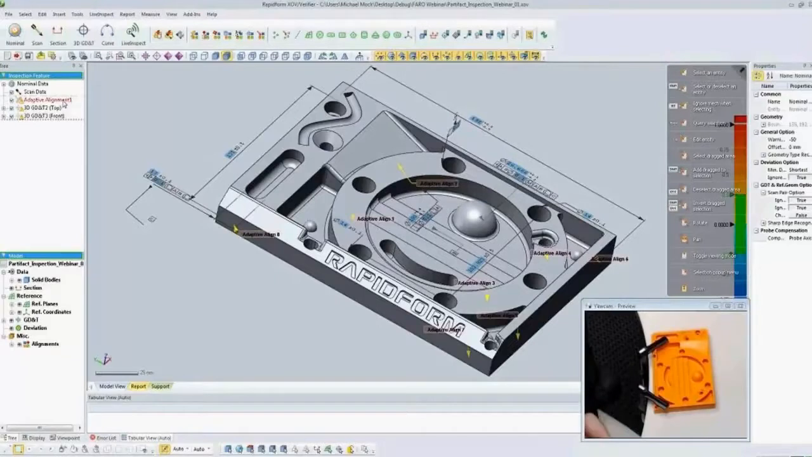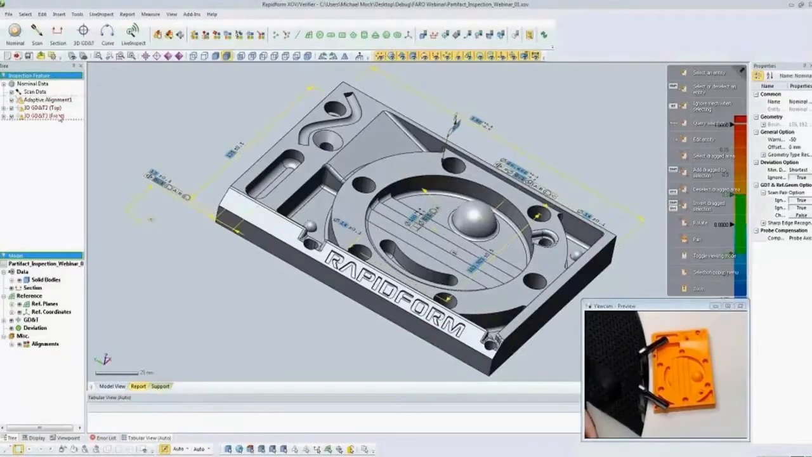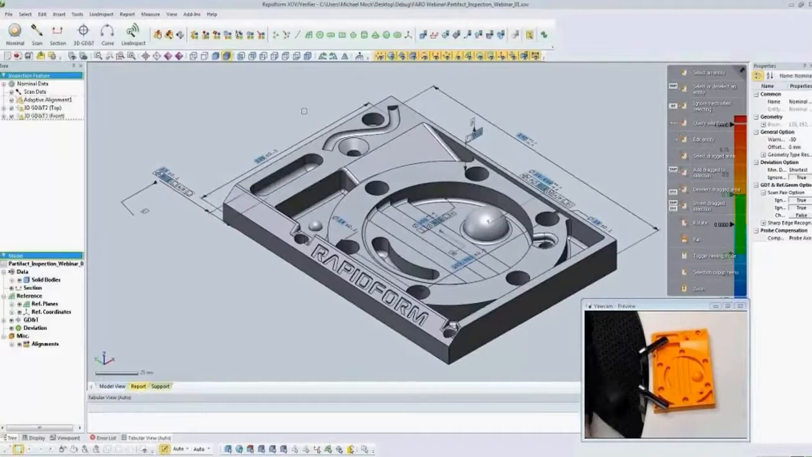You can see the same adaptive align idea, and we have two different GD&T features. So you can see we've just added more callouts and information. You saw how that process goes. This is just a few more minutes of going through that process to define all the GD&T and dimensions that we want to measure on our part.